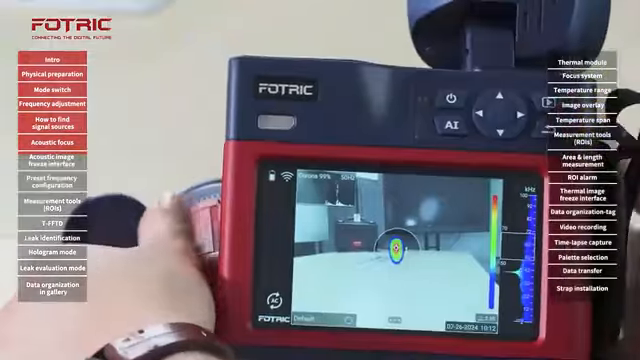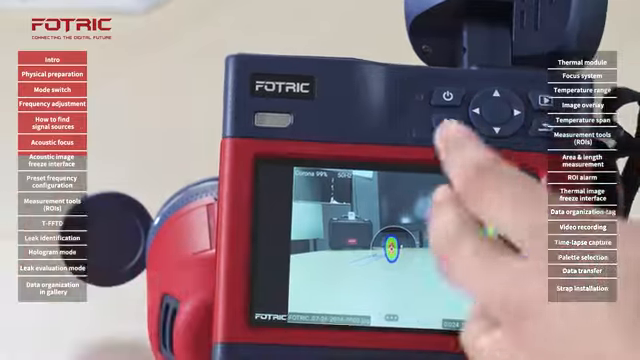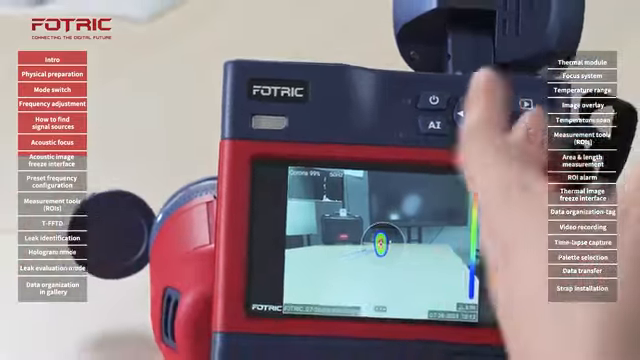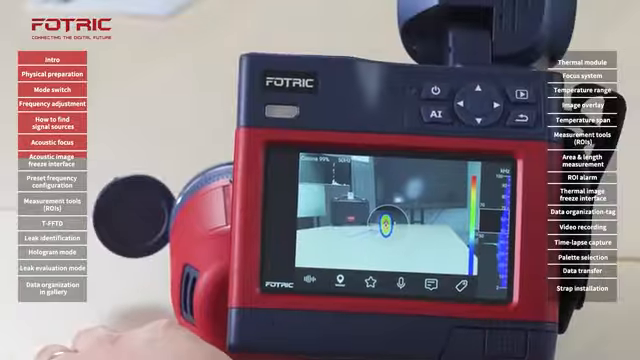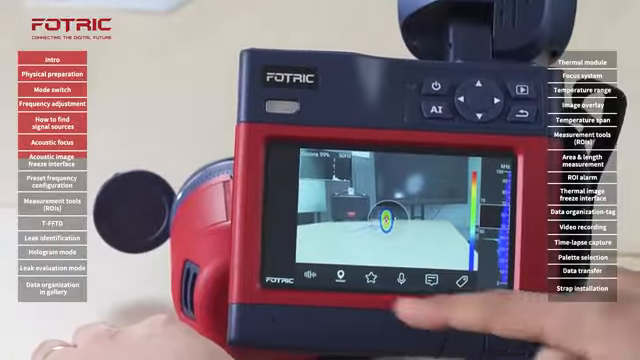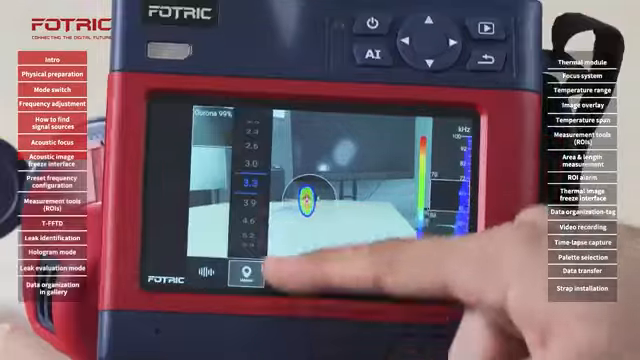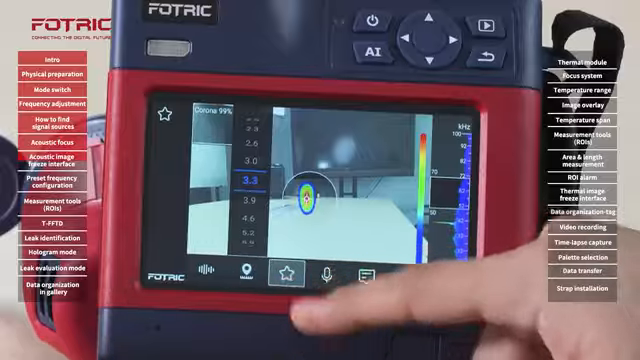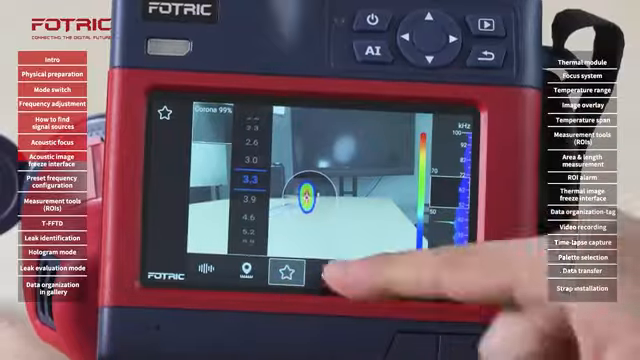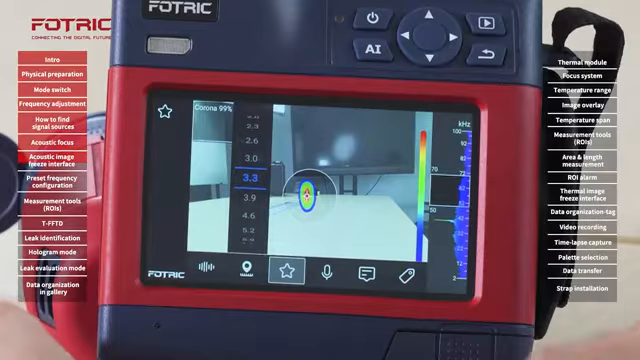By pressing the button, the camera will freeze the image so I can do further analysis or adjustments before I save it. I can tap on the three dots in the bottom part. I can adjust the type of source that I have, adjust the distance from the camera to the fault or the problem. Label it as a favorite. I'm going to do that because that's indeed a problem. I took a picture and I want to make sure to remember it.